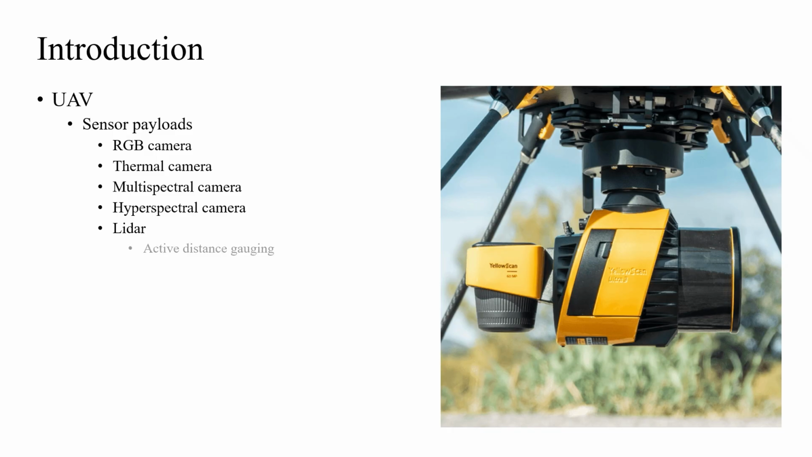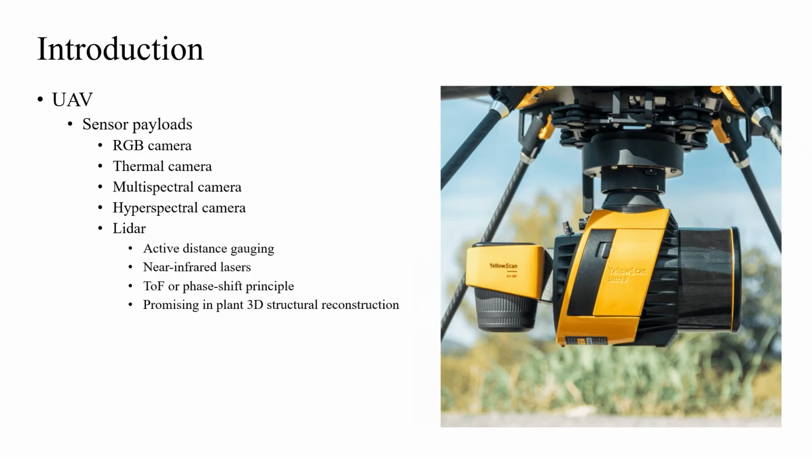LiDARs are capable of actively gauging distances, commonly utilizing near-infrared lasers based on the time of flight or phase shift principle. Because of their ability of generating high-resolution point clouds in real time, LiDARs show promising potentials in plant 3D structural reconstruction and are considered as the next-generation plant phenotyping technology.